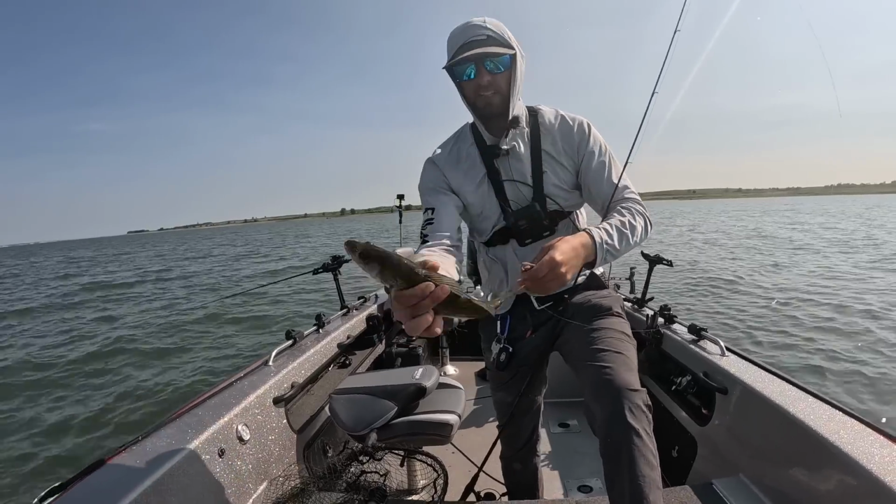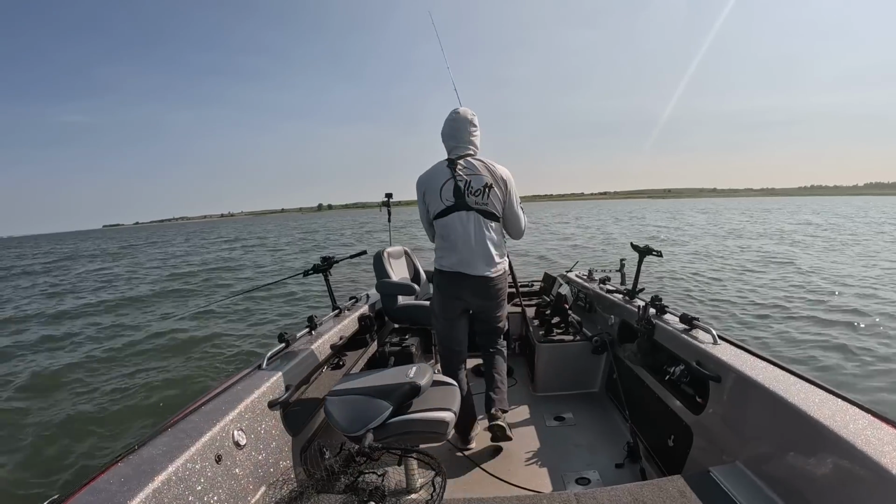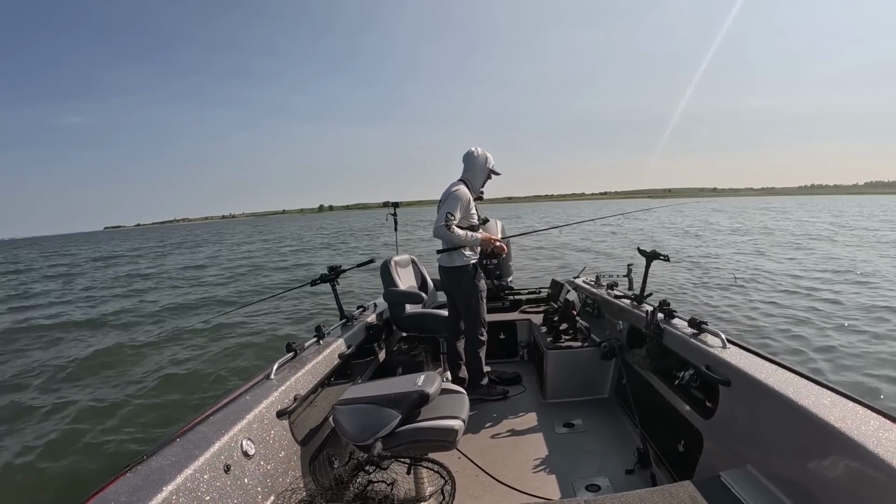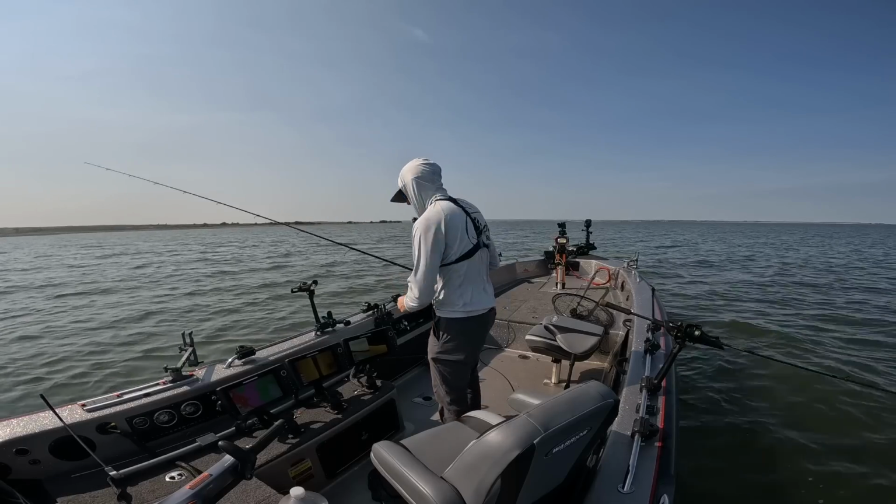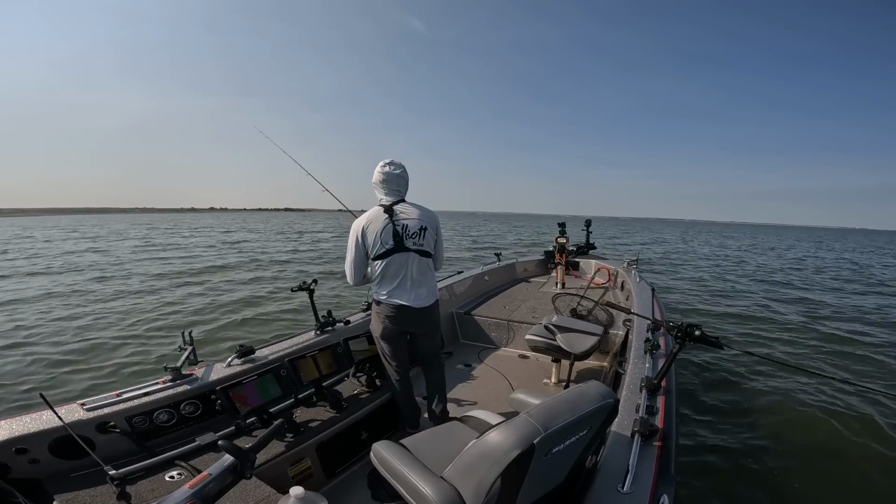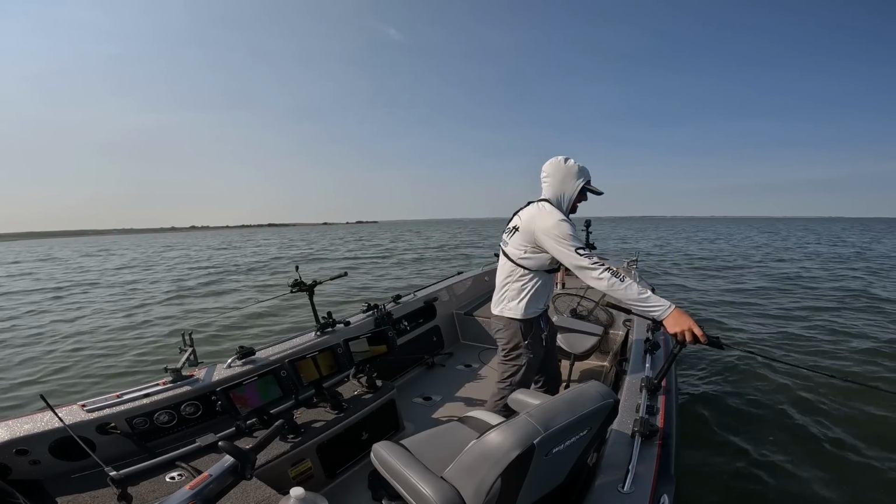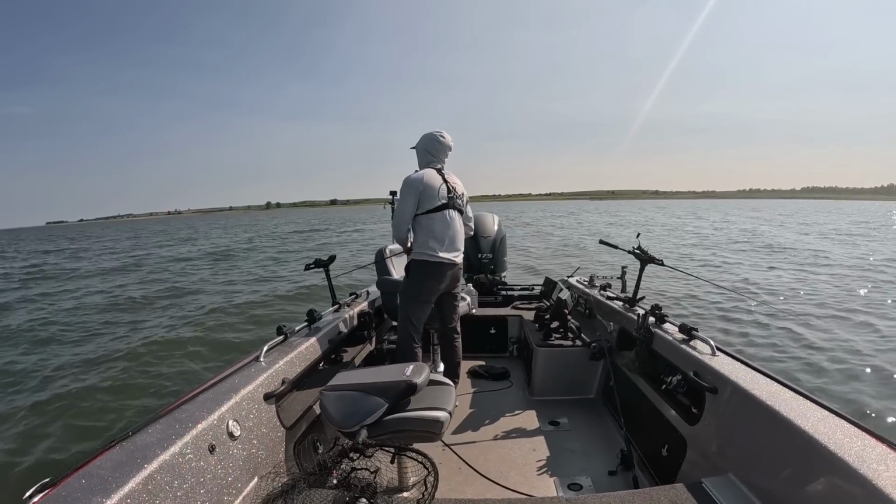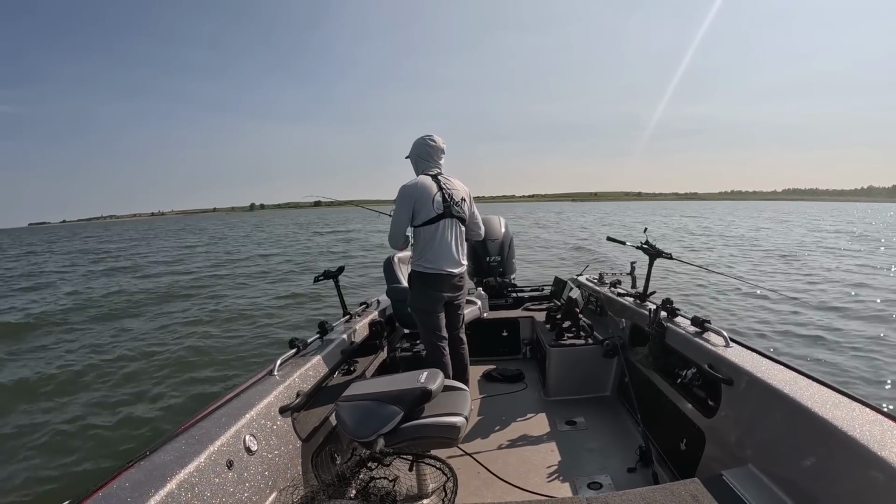I said it 1,000 times in yesterday's video, but there's something so nice and simple about having one compact presentation. Don't need the bottom bouncer. Bottom bouncers are a super popular thing out here, bottom bouncer and spinner rig with half a crawler, full crawler, leech, whatever. It is so nice just being able to toss something back there like this and start pulling. It just makes it so much simpler.